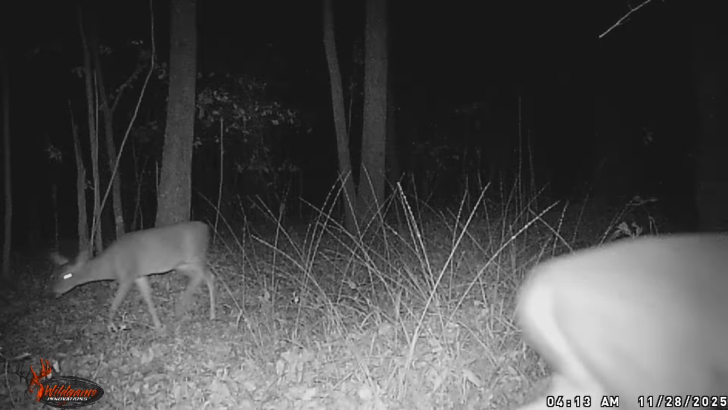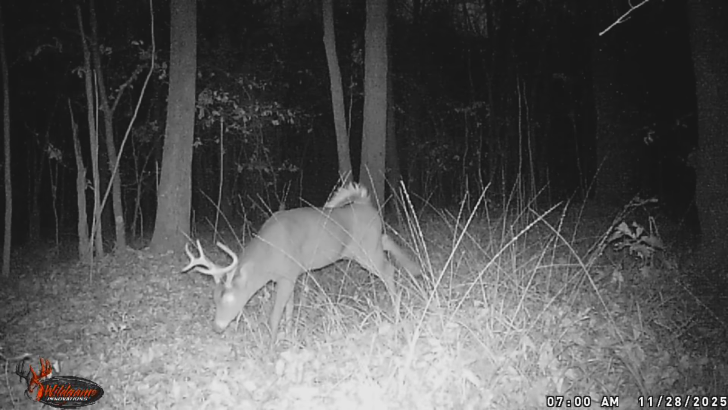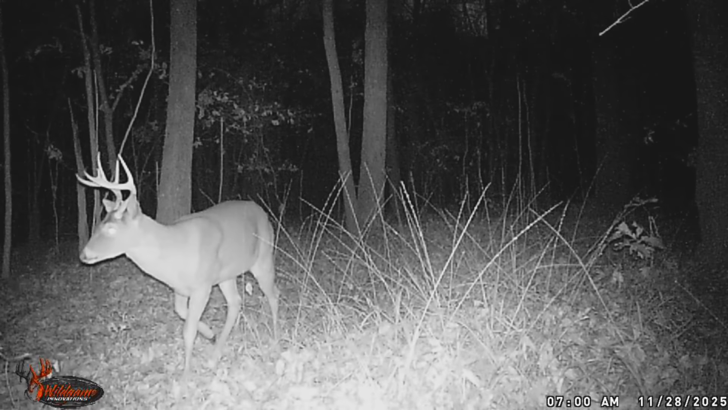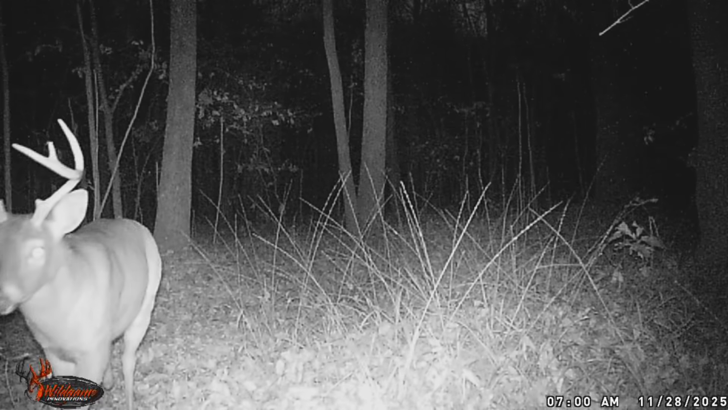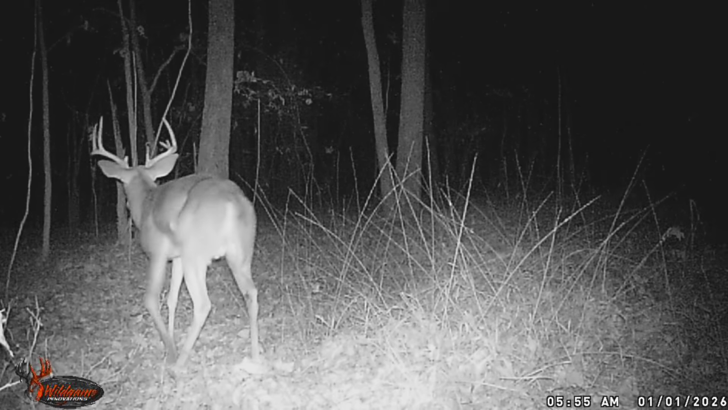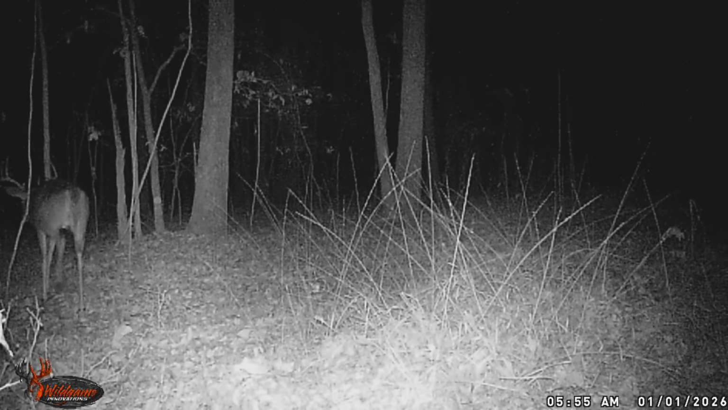Look at that. That's a little smaller one. Yeah, get a good stretch there, buddy. It's amazing the range they have where they go on your property and others' property. You're not keeping deer on your property, that's for sure. I don't care what you do. That is a nice one. Yes, baby.